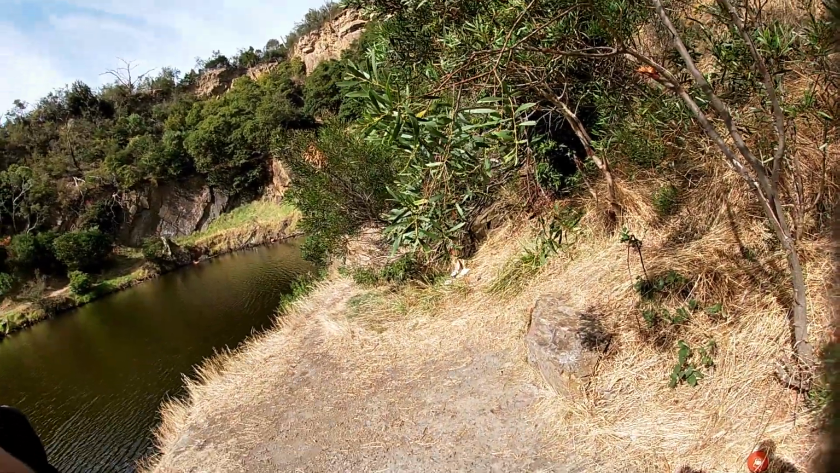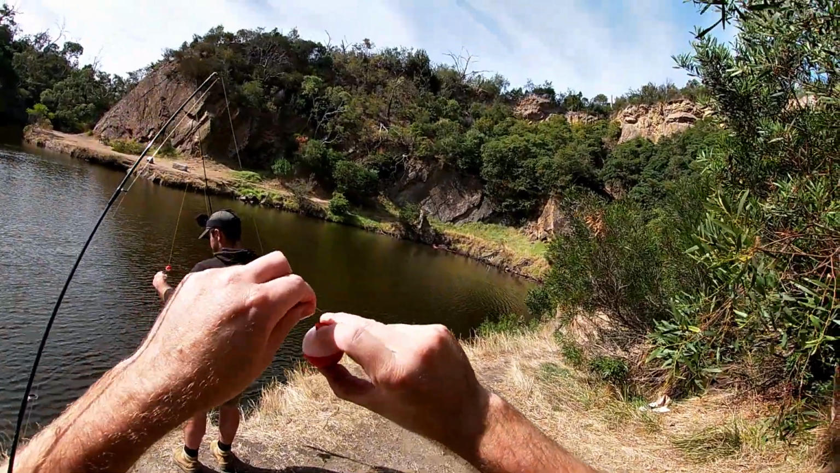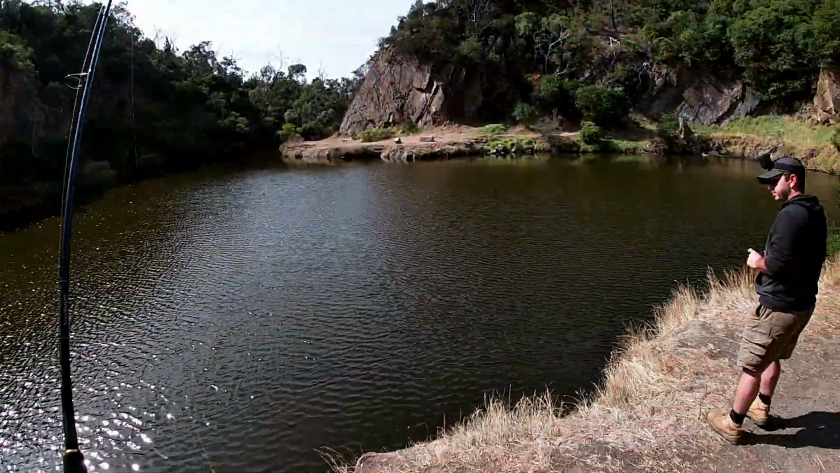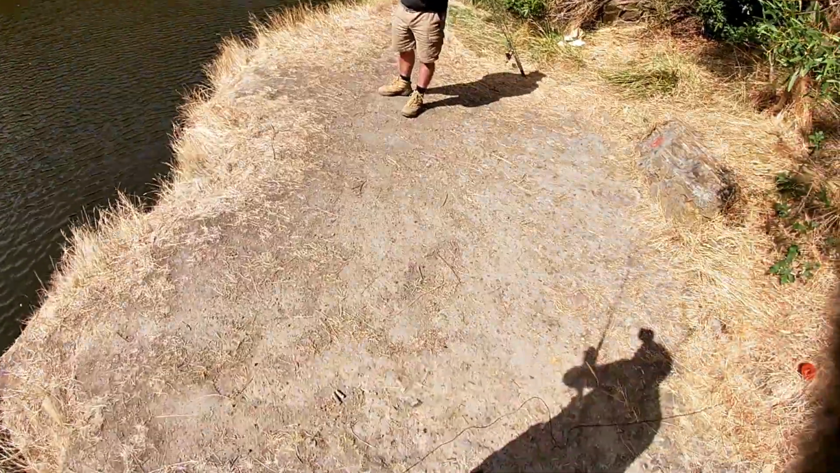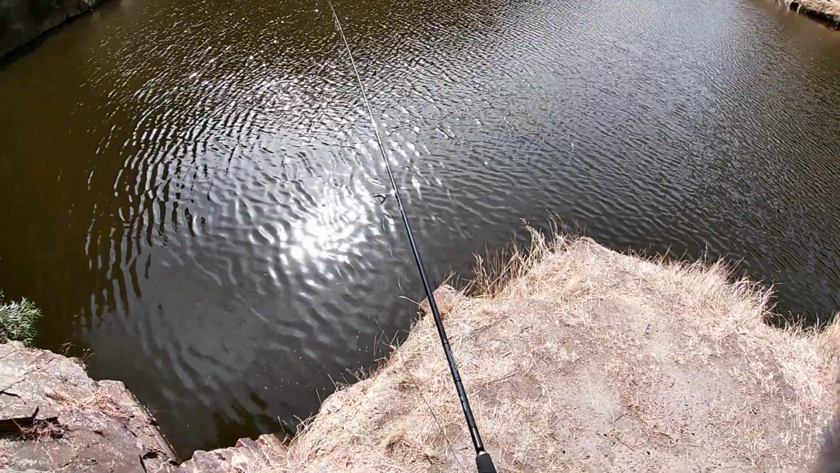Sounds like these birds are having a good old time. Yeah, they're chasing each other and playing and carrying on. That's better.